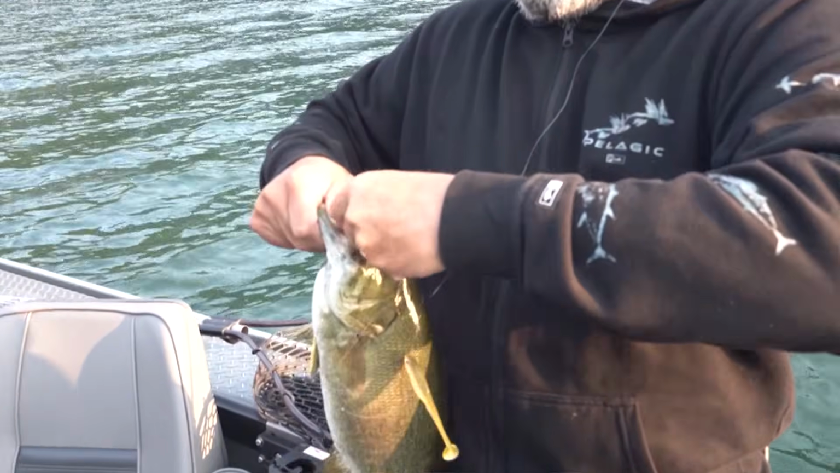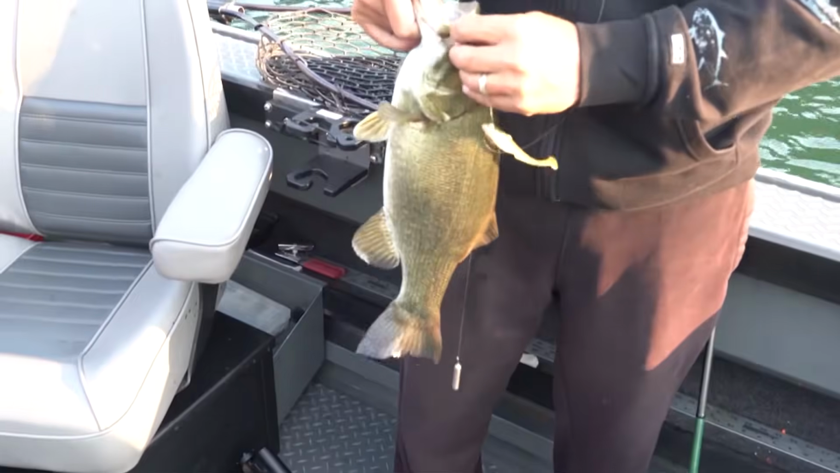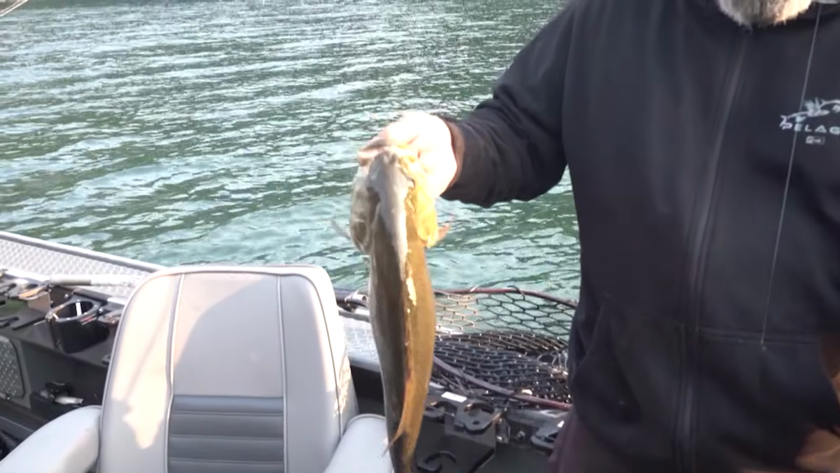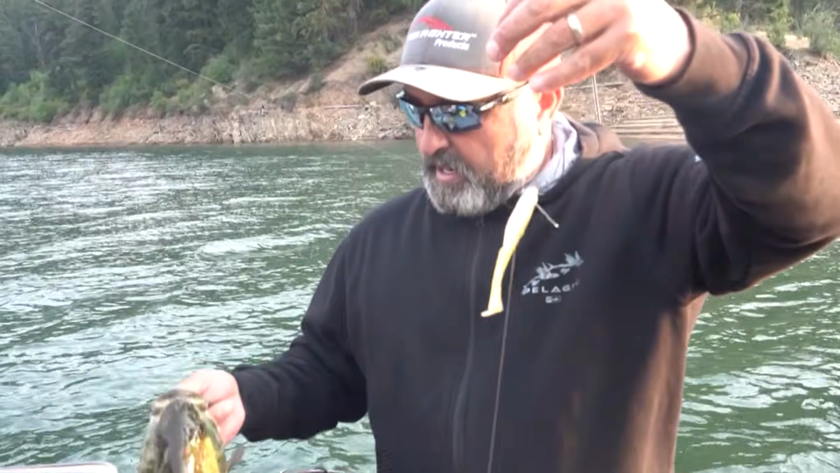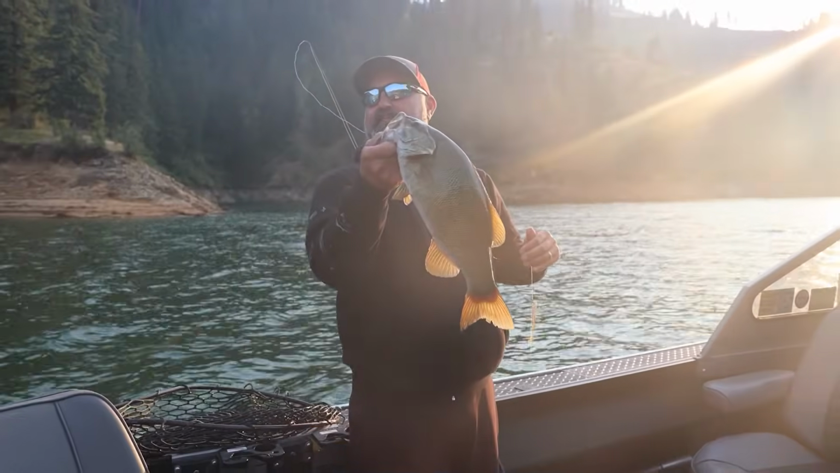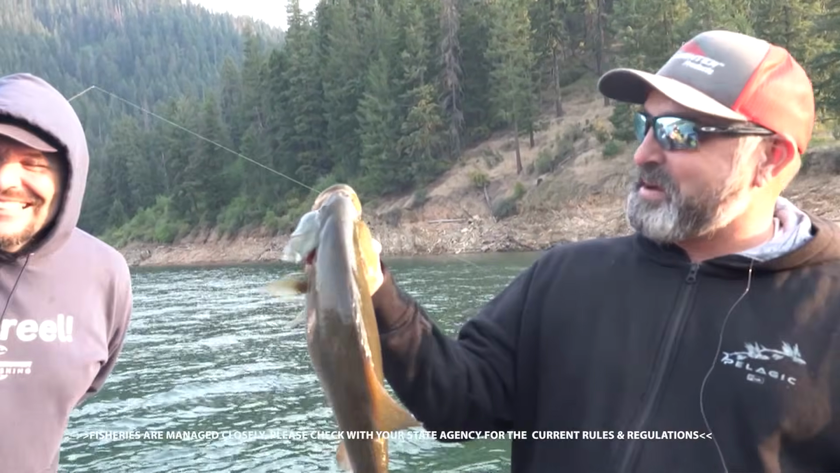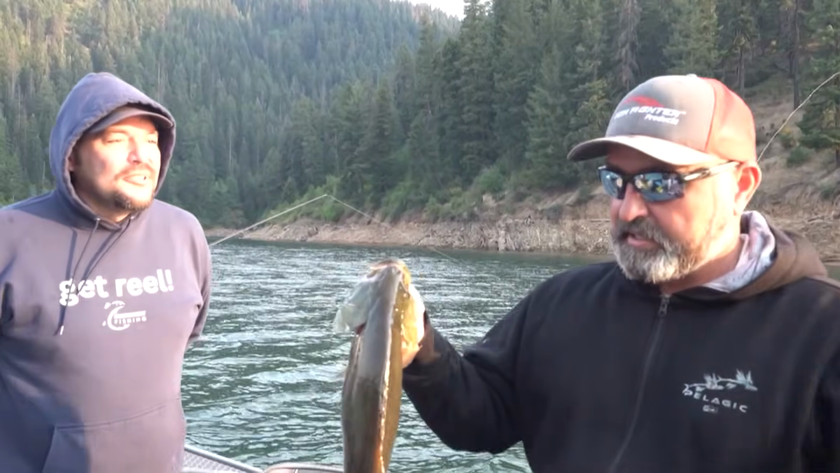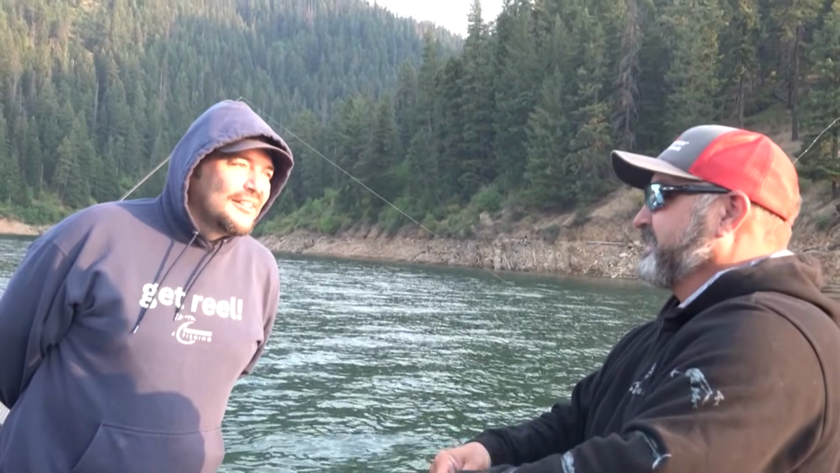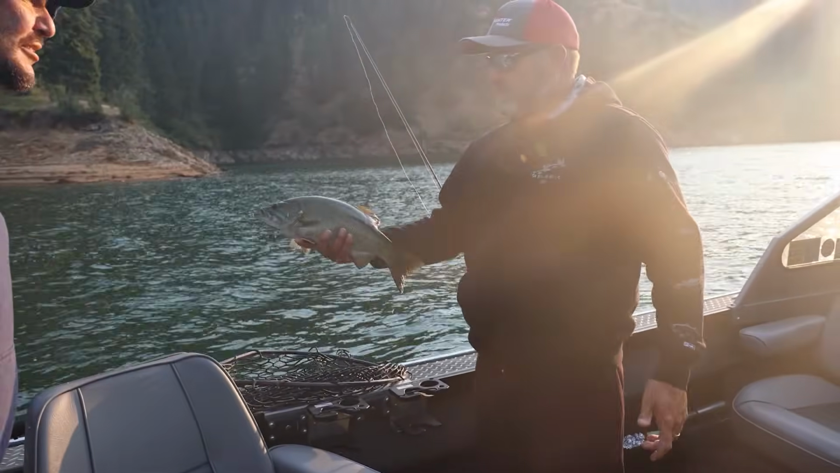And all I was doing was dragging it along the bottom. And then it's super important. You're releasing all these fish, right? Yeah. I like to release them to the grease. What do you mean release to the grease? I don't mind eating them. We're gonna release this guy. That's a good fish right there. Usually the smaller ones, right? Or the eaters. Yeah. These big ones don't eat quite as good. Gotcha.